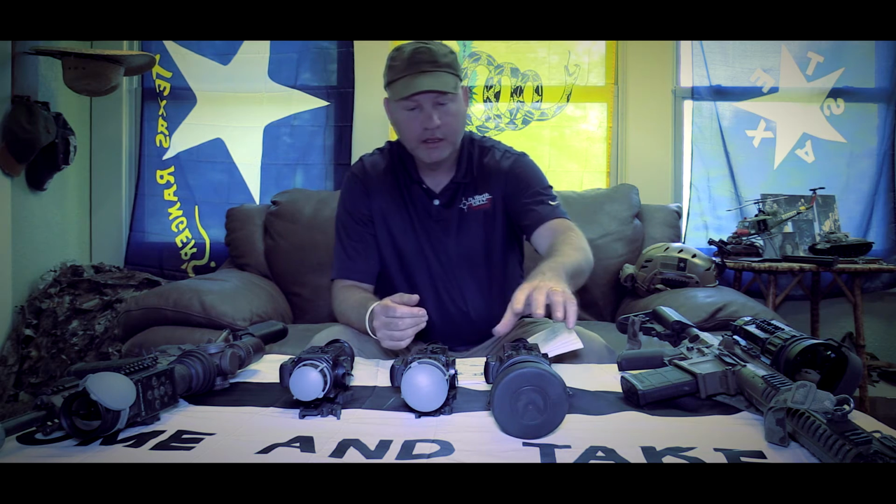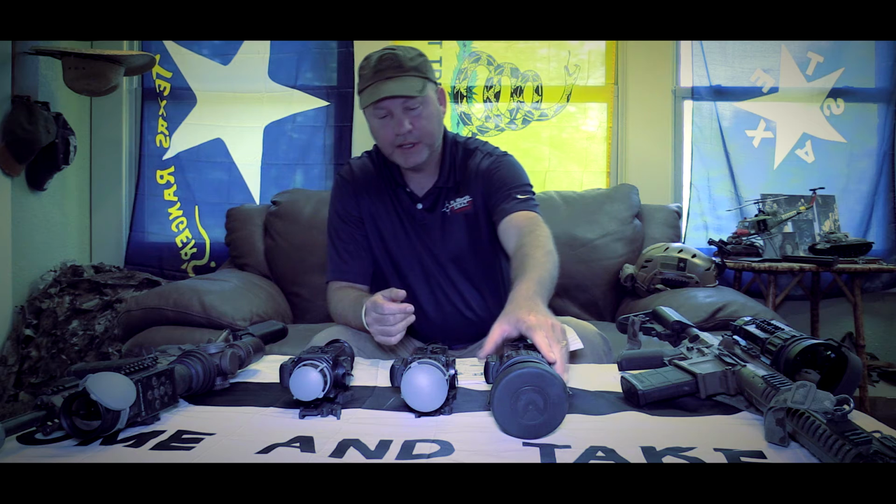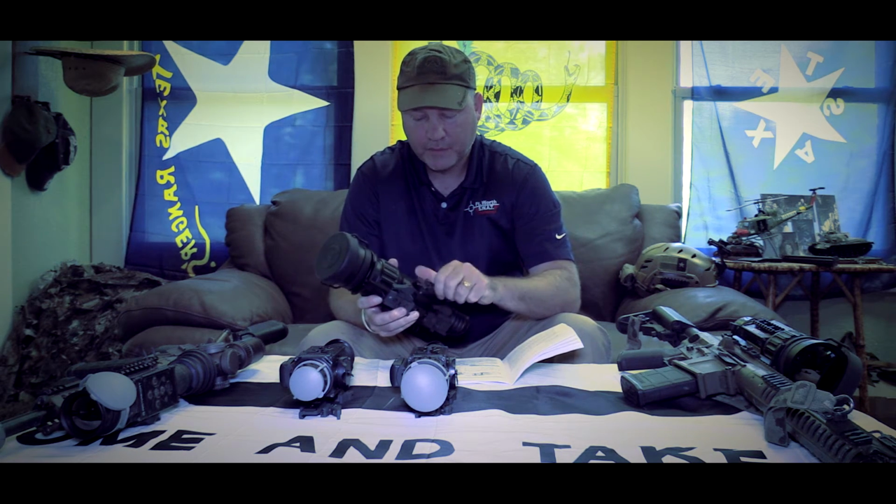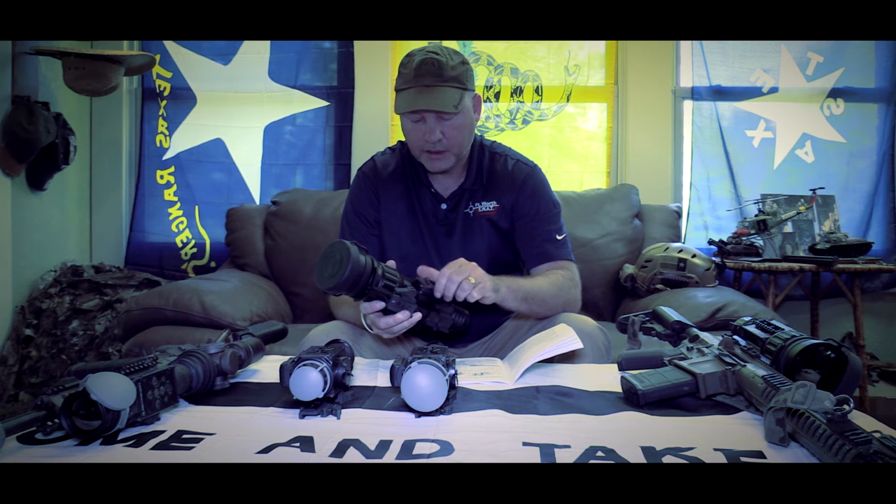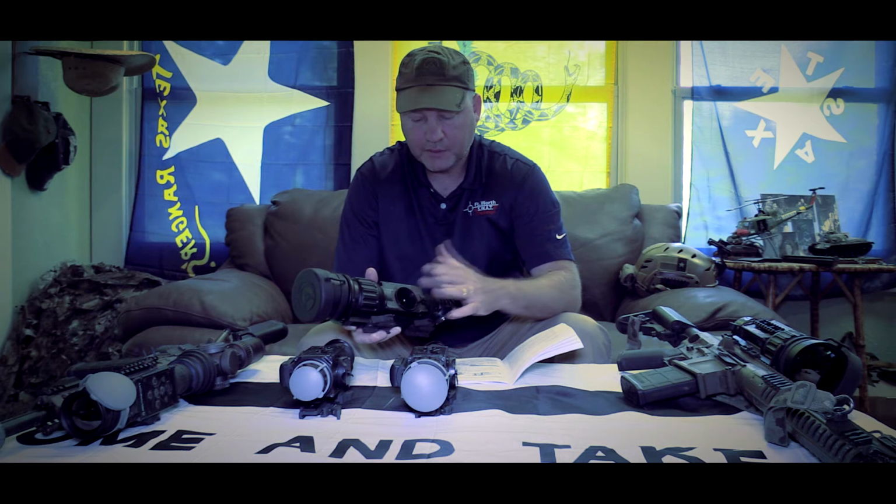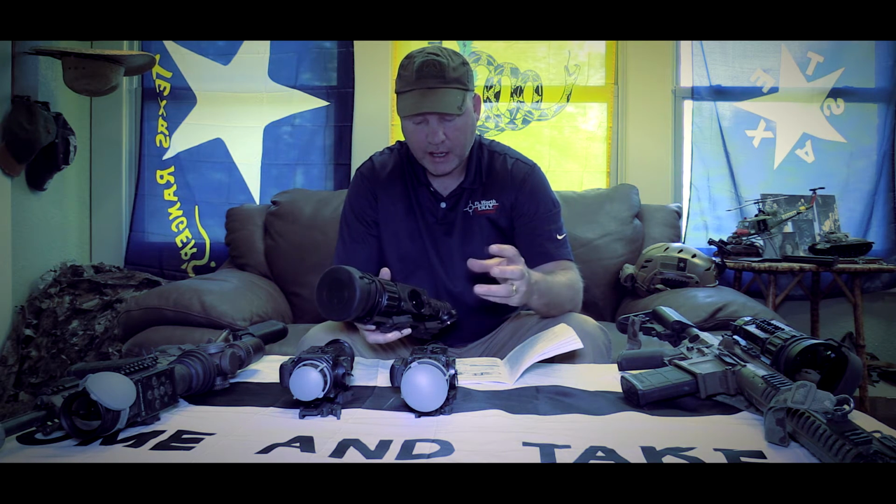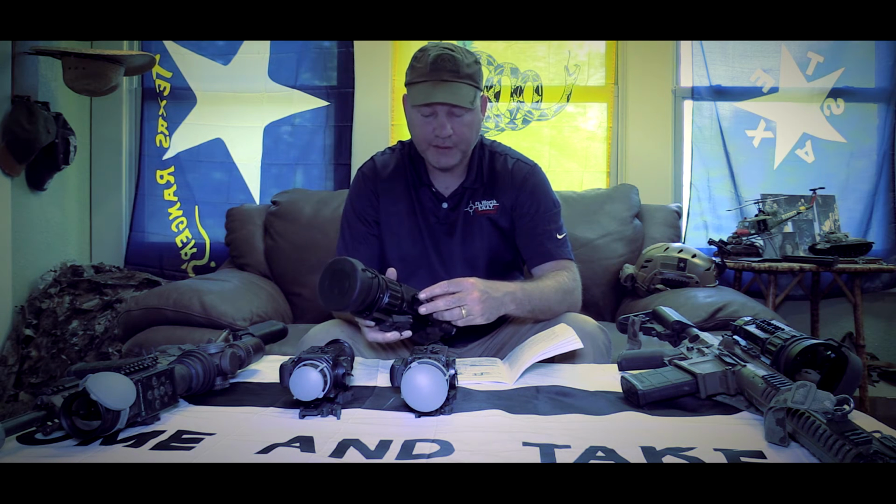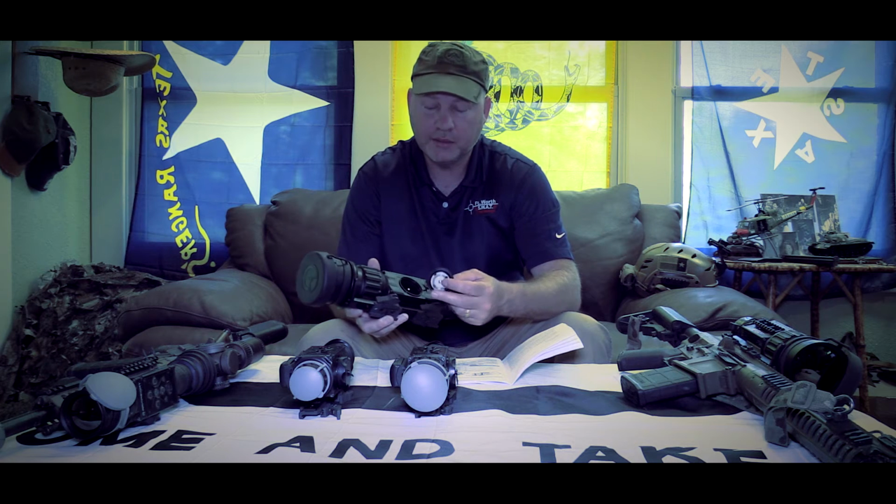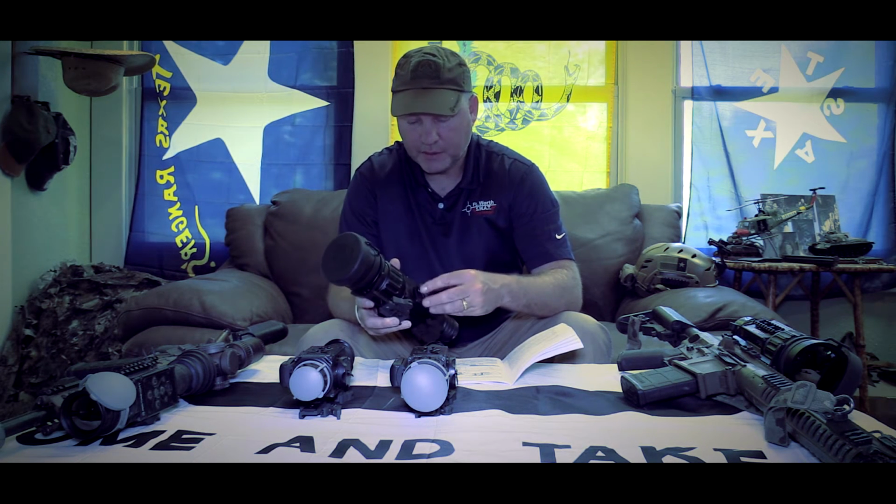The scopes also come with an extra battery compartment. Right now these take 4 CR123 batteries. There's an adapter that you can put 4 AA batteries in, and you can run it on AA. So if you're out in the field, you can't find 123s, almost every place has AA, so you can use that adapter and run it off.